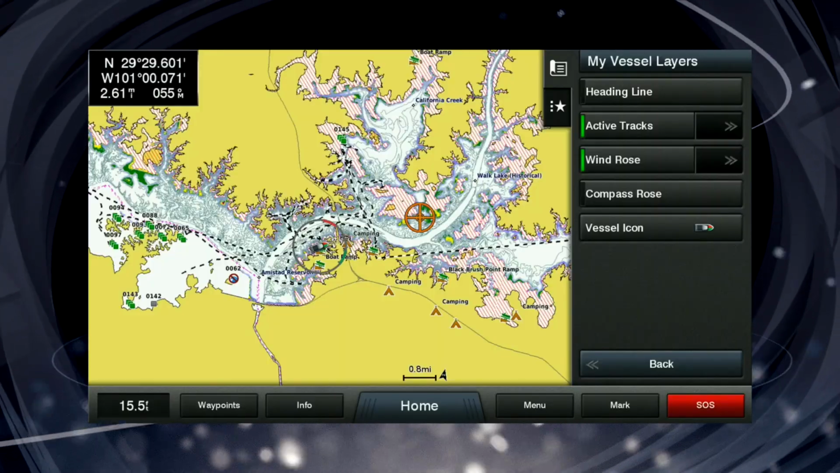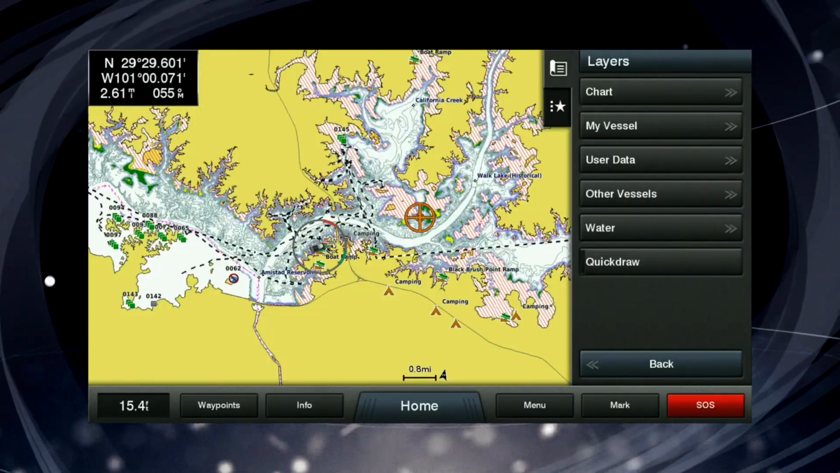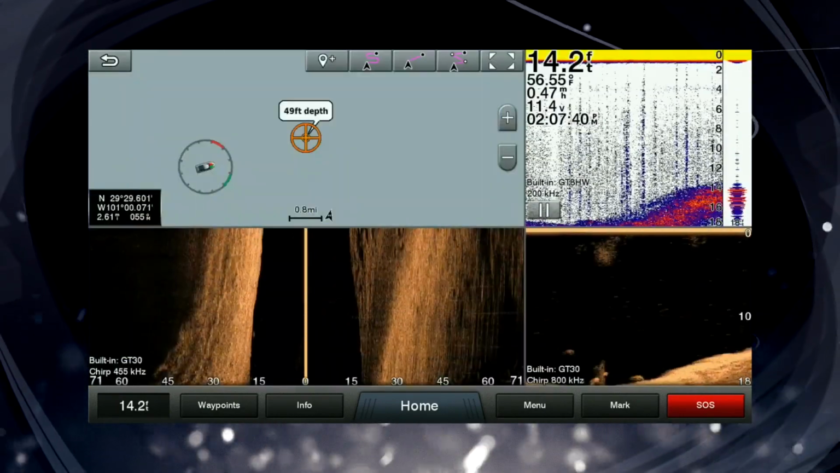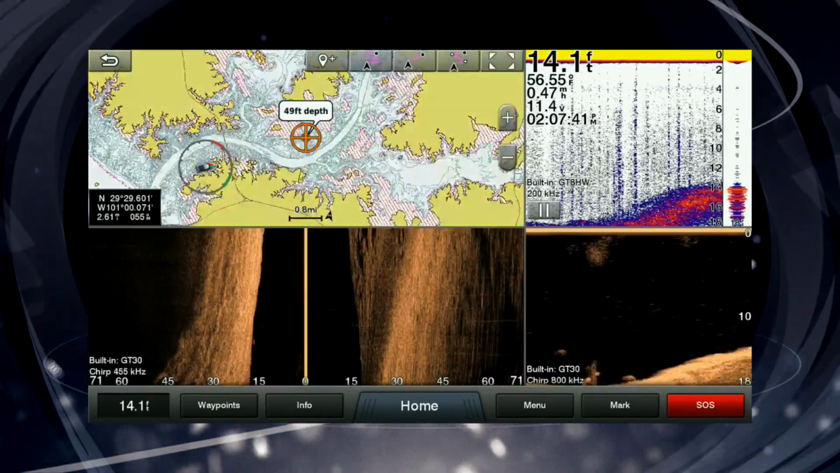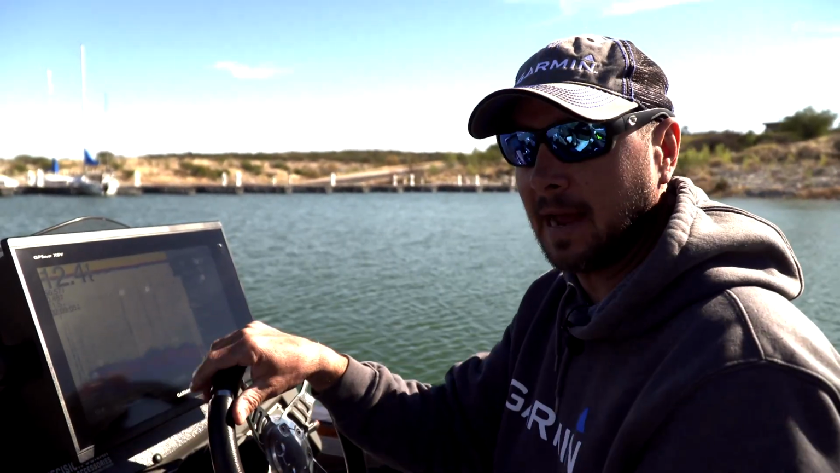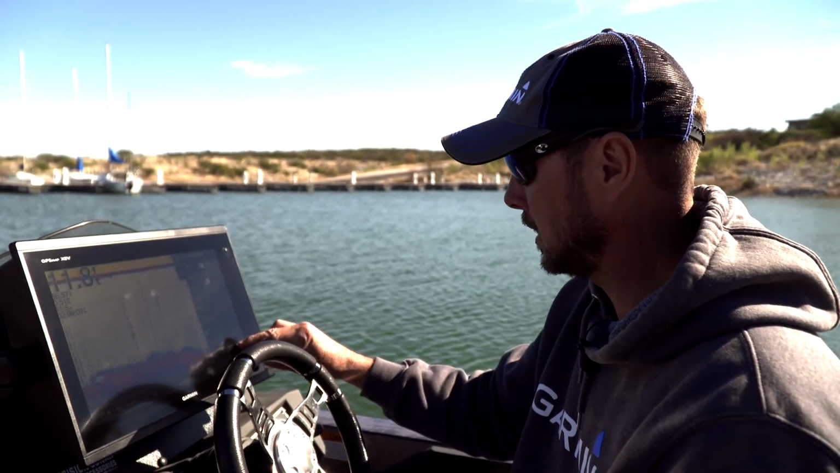And back here in the back, I'm going to set it at 1 mile. That kind of gives me a relation. If I'm running down the lake, I know how wide the lake is. A lot of the places I fish are brand new. Pretty much what you're looking at here is factory settings, so this is something that you can't be scared of.